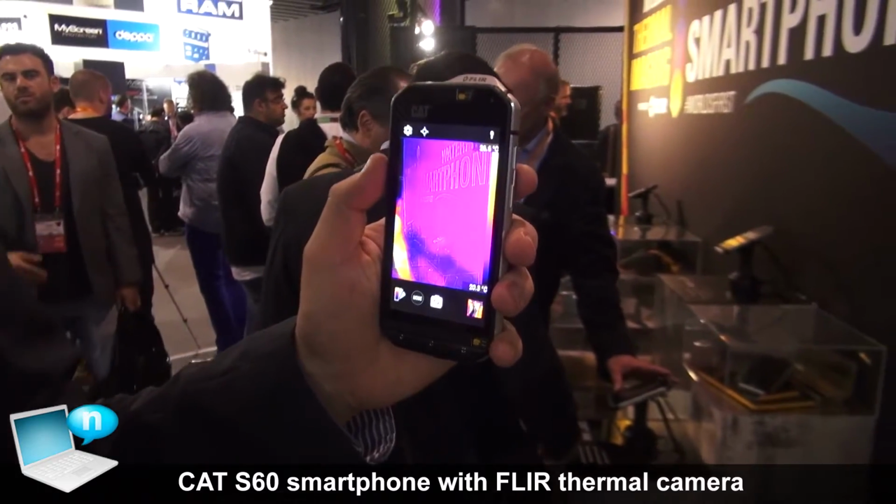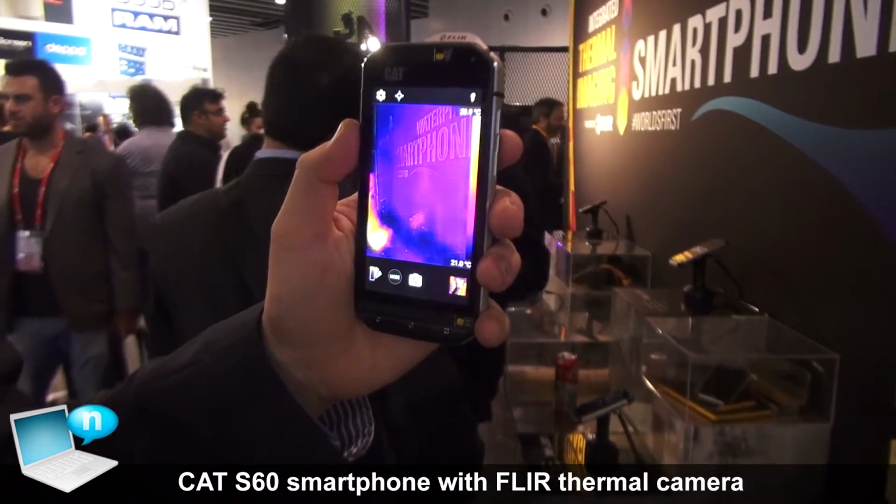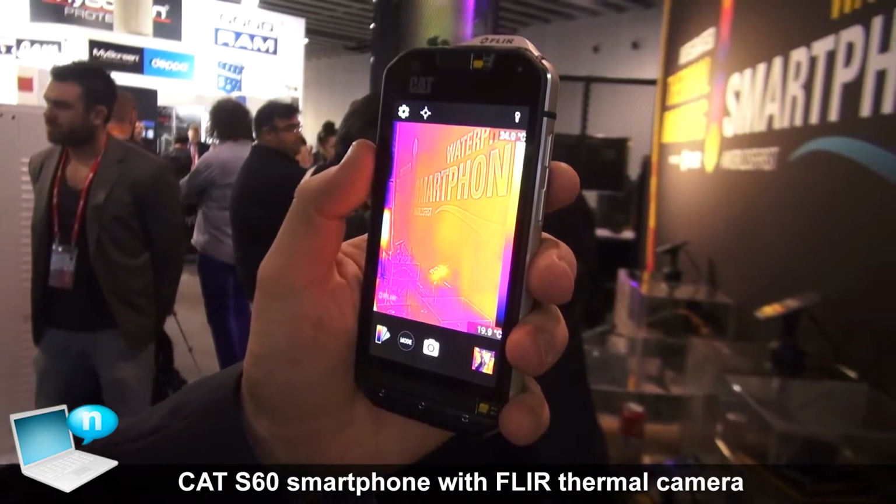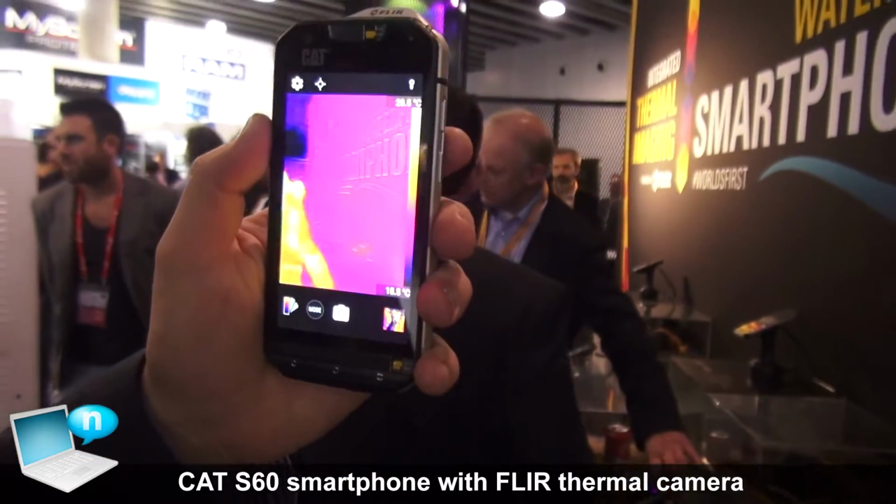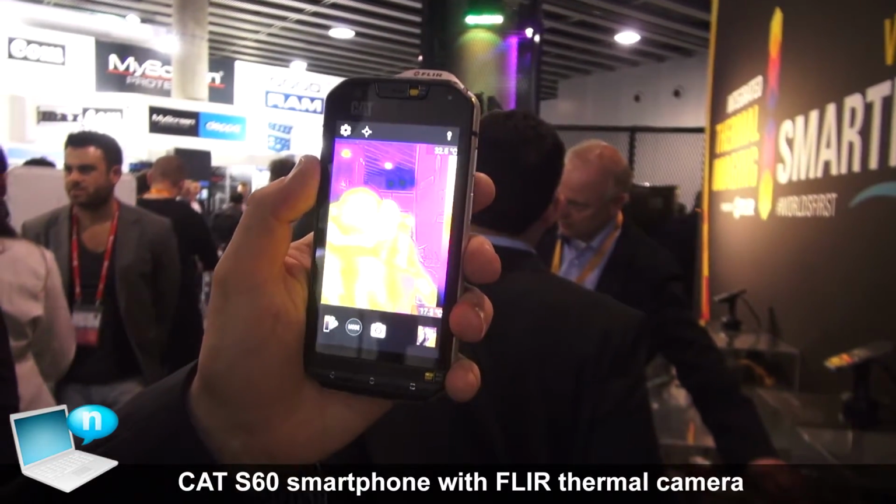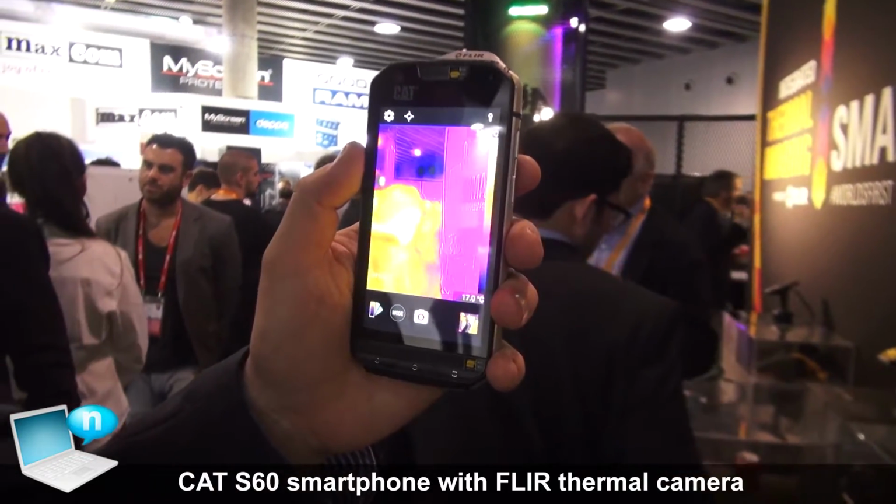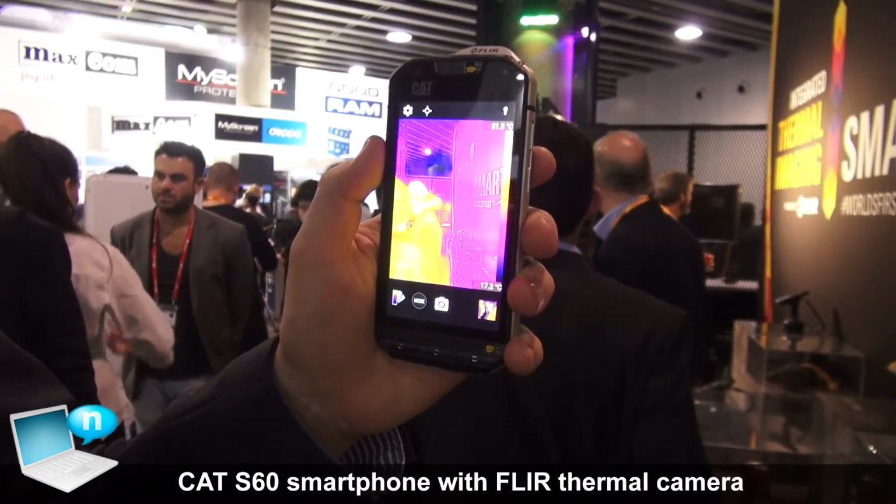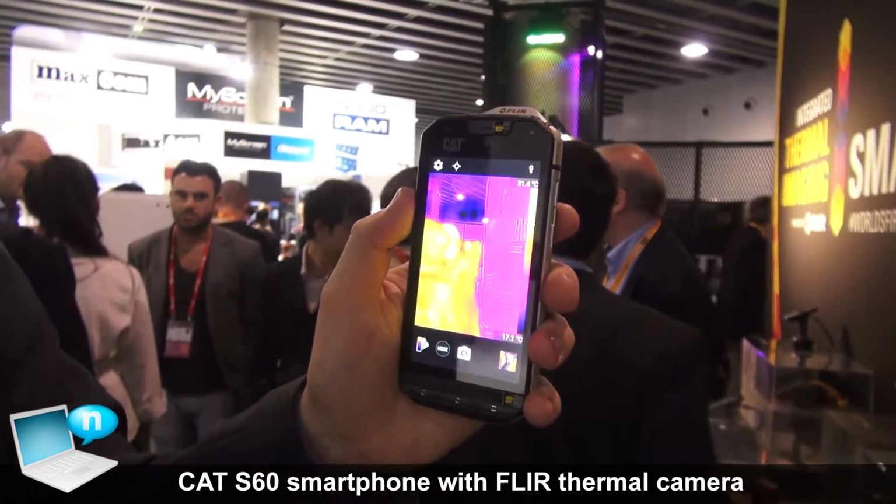So all the key credentials that you need from a rugged device. This is waterproof and dustproof, IP68 rated. It's military spec 810G. It's drop tested and drop proof on the concrete from 1.8 meters or 6 feet. So a really great rugged product with the latest Gorilla Glass protection on the display. And we wanted to do two extra things to the device.